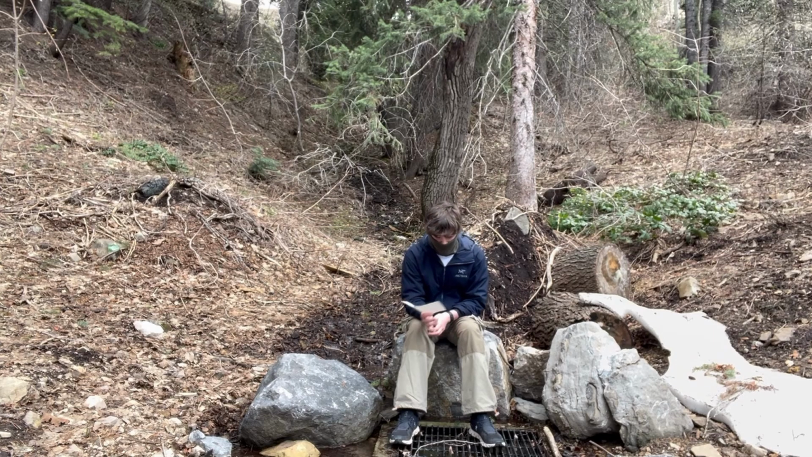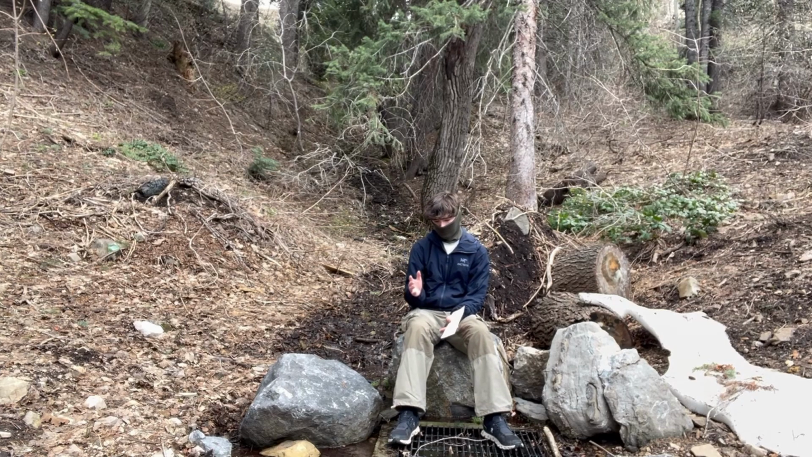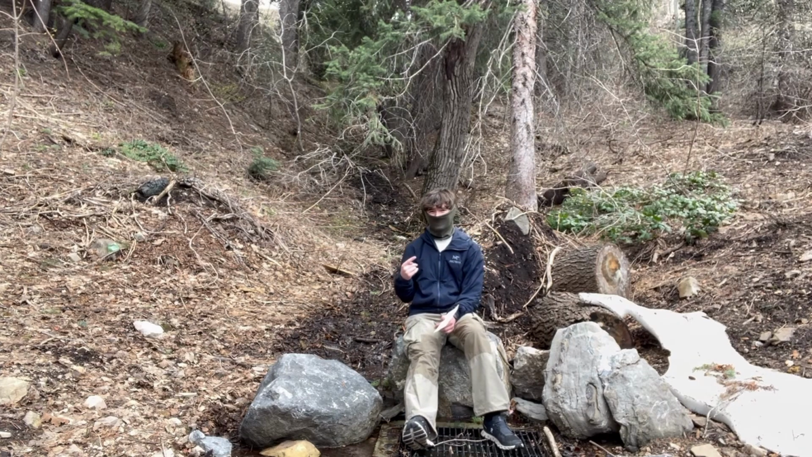And kind of going off that, the huge capability that comes with that is obviously thermal detection, right? So being able to see things that you generally couldn't see at night just because it's dark, it's going to be very, very easy to see things at night.